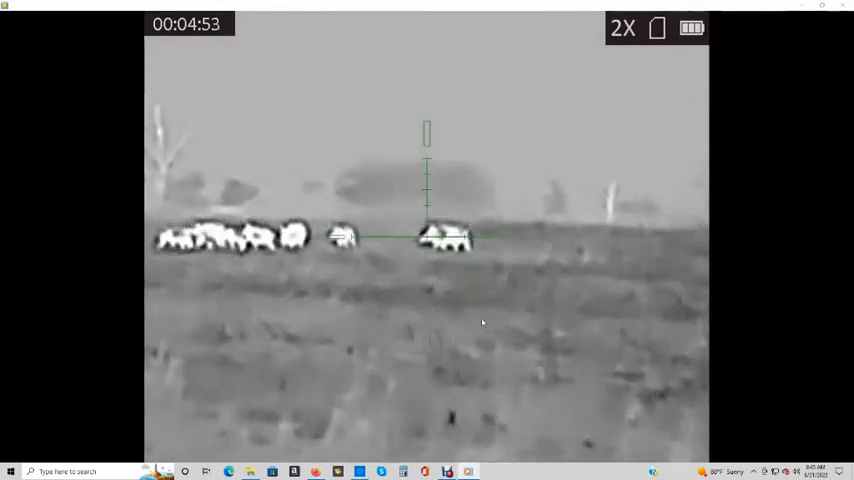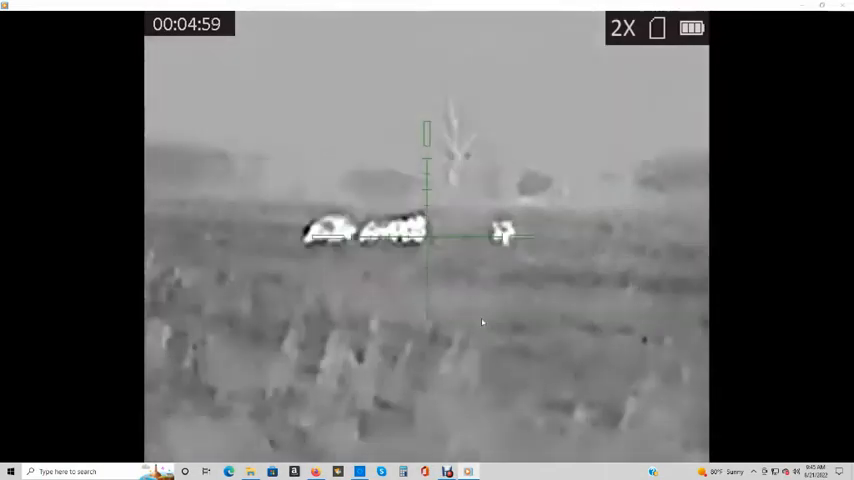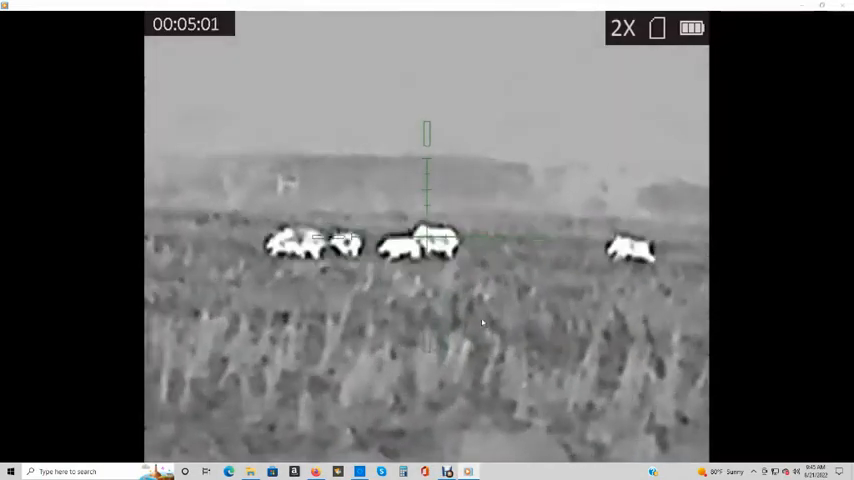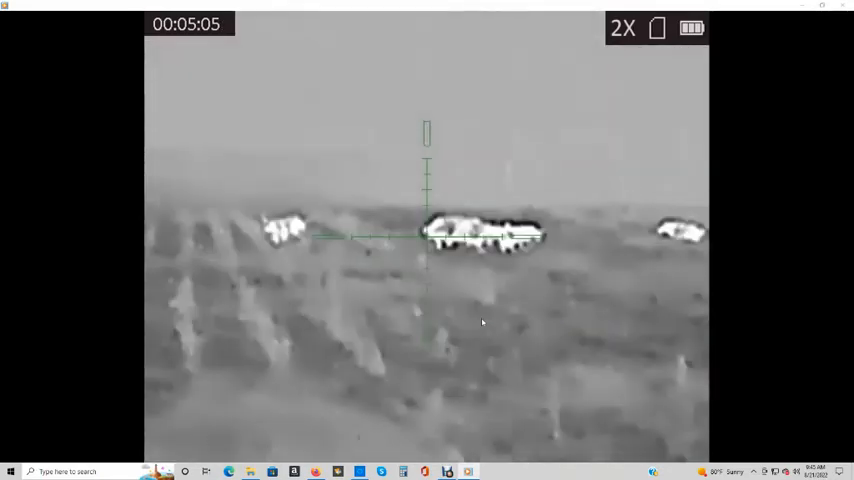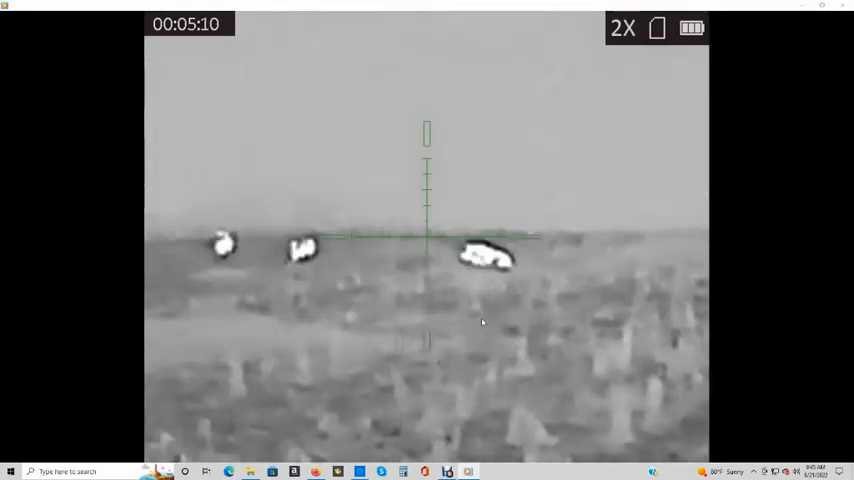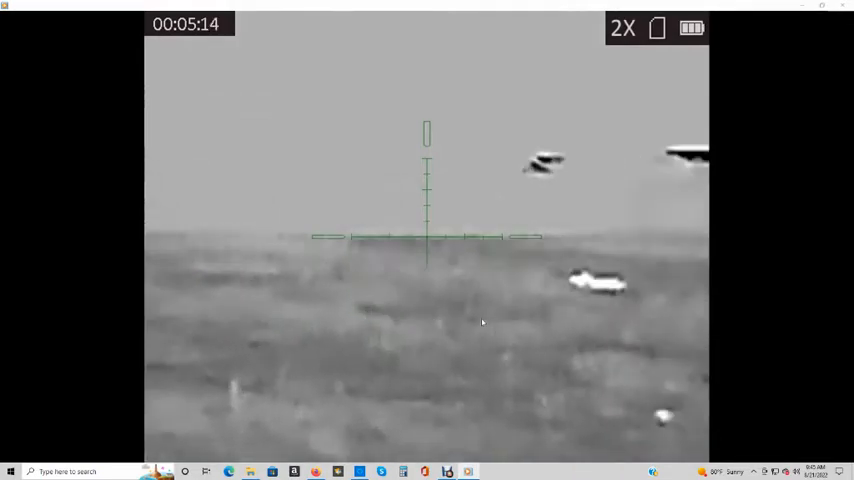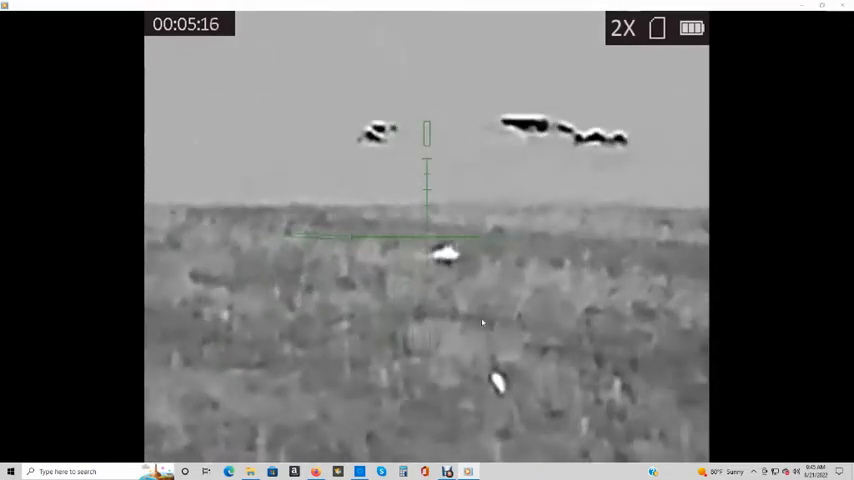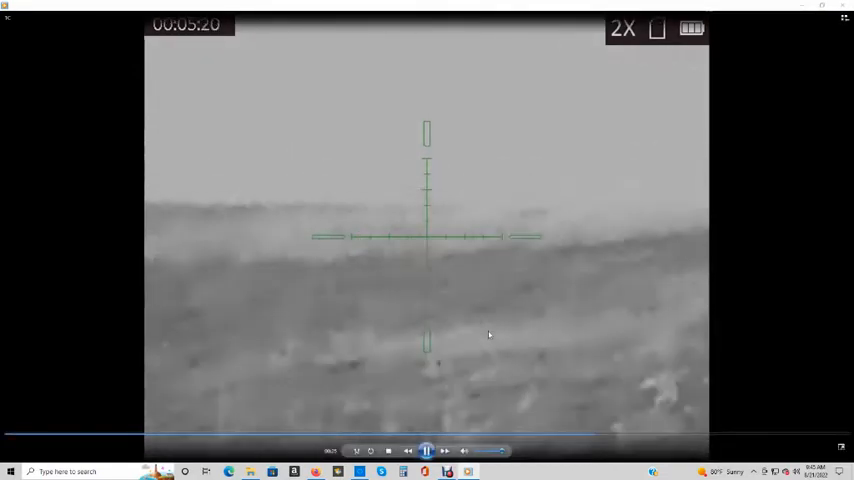She takes off, and I get a couple running shots here. I knew that they were going to slow down because I hit that first one. Got one there. Got a little one there. And got another bigger one. And these are going to try to get up and go.